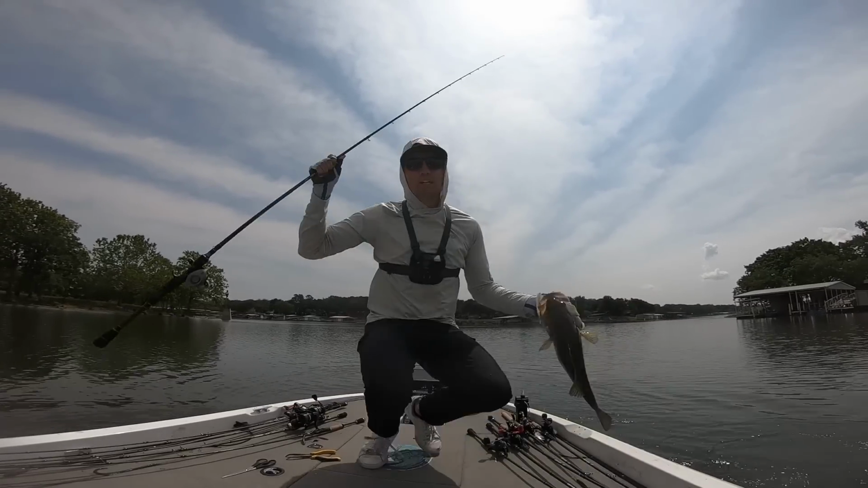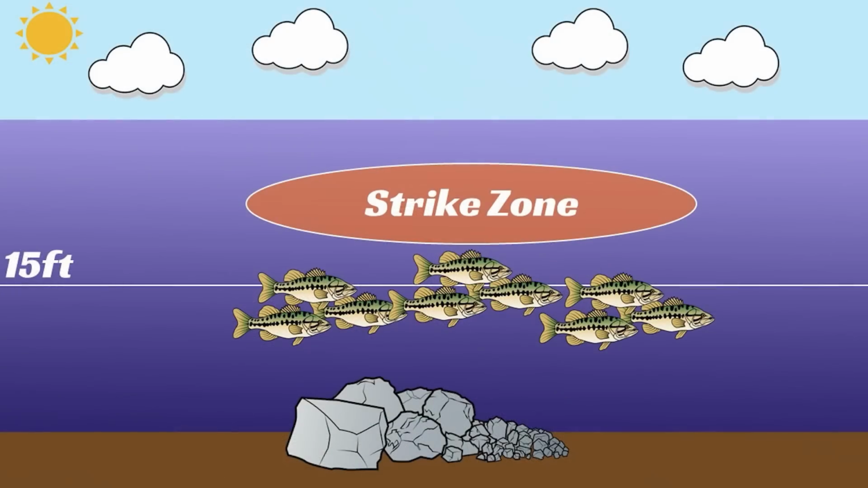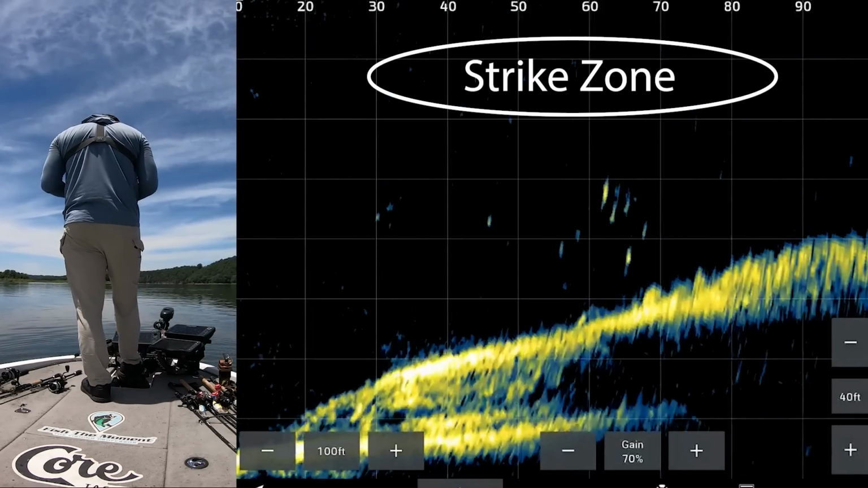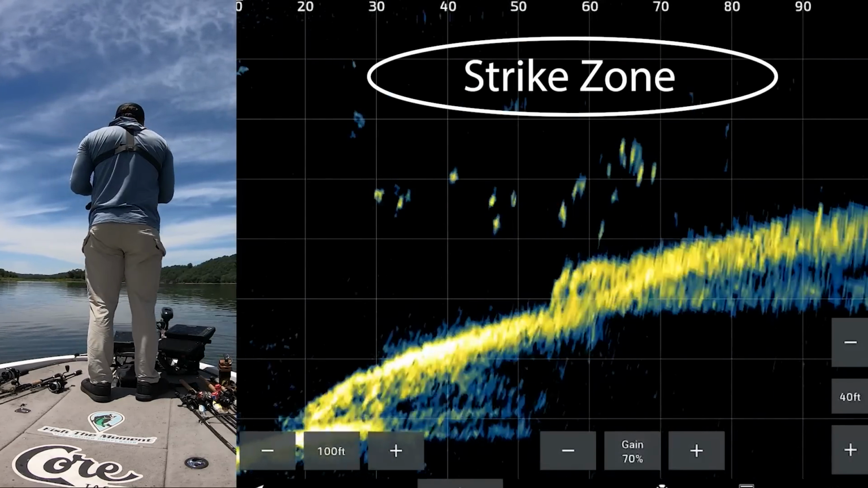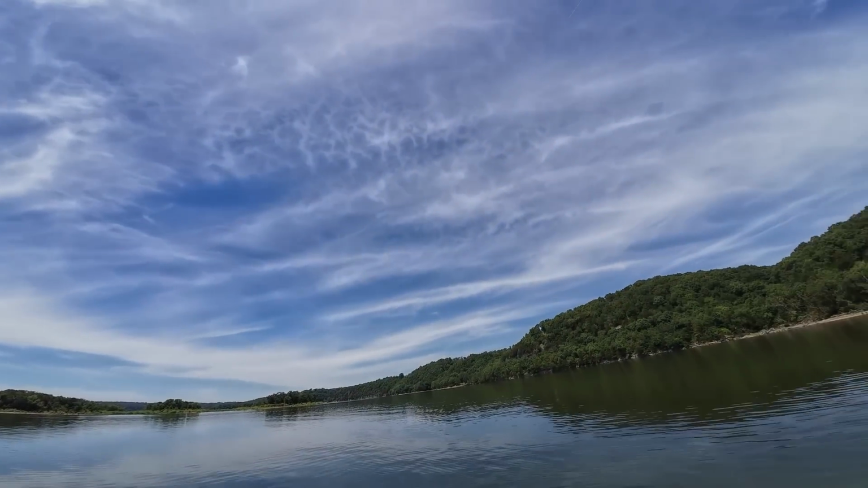A lot of the fish are going to be setting up maybe even 5 to 10 feet below the level where my bait is, and they're going to rocket off the bottom to come eat it. I've replicated this pattern dozens of times, and it's actually one of my favorite ways to catch fish now in the summer. You can also fish the same rig like a hair jig and catch fish as well, and I've done that with a lot of success.